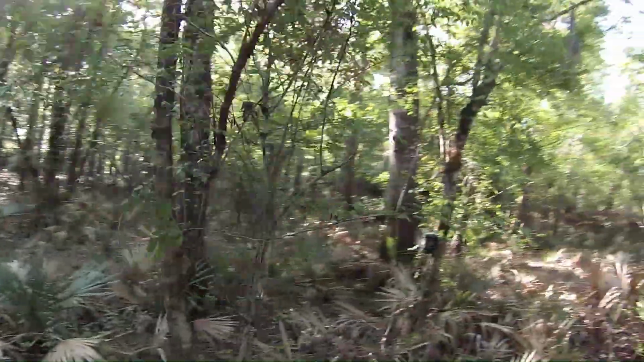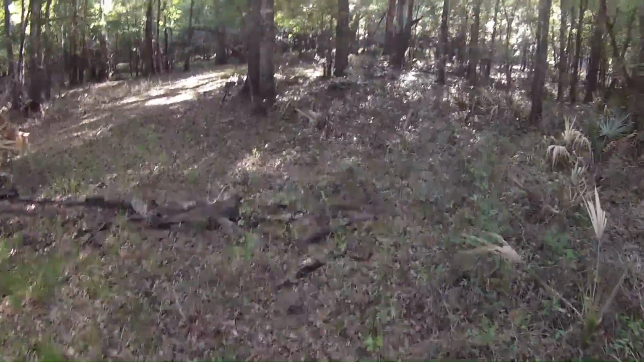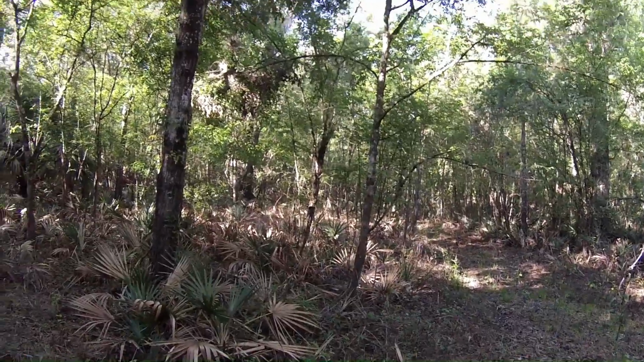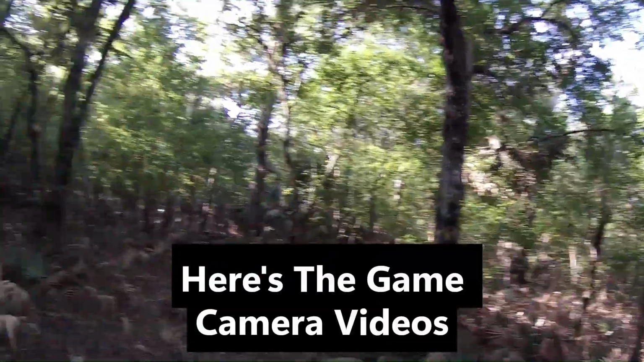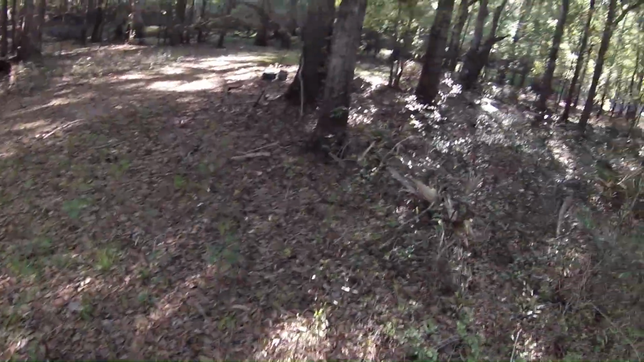Being a hunter and a tracker, I like descenting the cameras and anything I've touched, and using the gloves, setting it up so I don't leave my scent. It's not hidden as good as the other one, but I think that'll work. You got a good clear area over here.